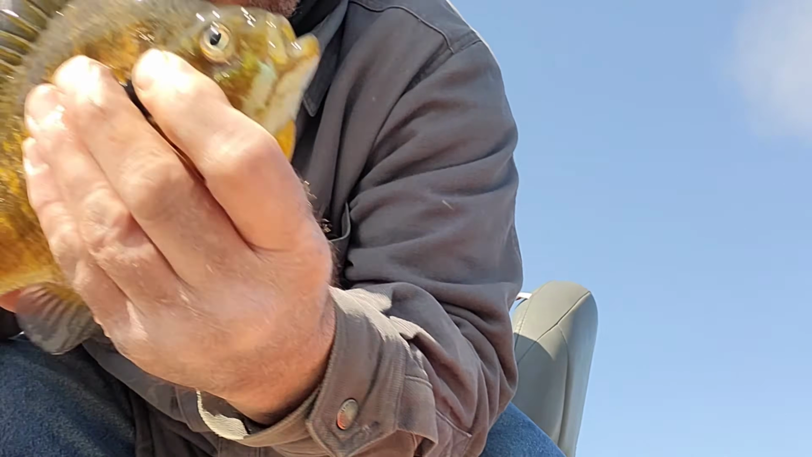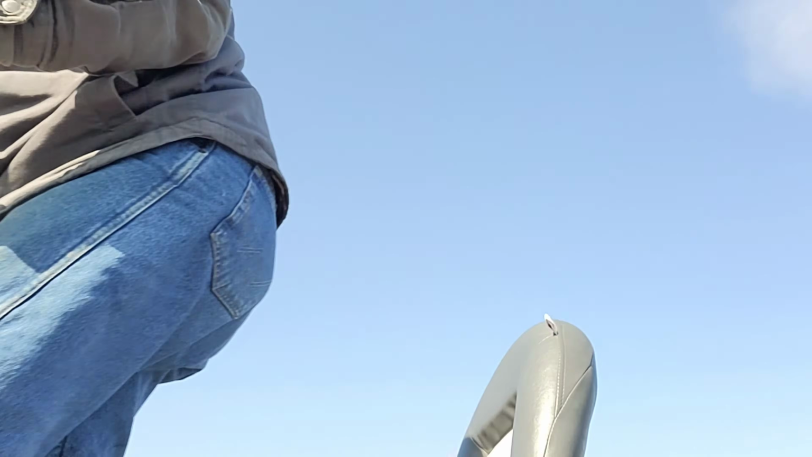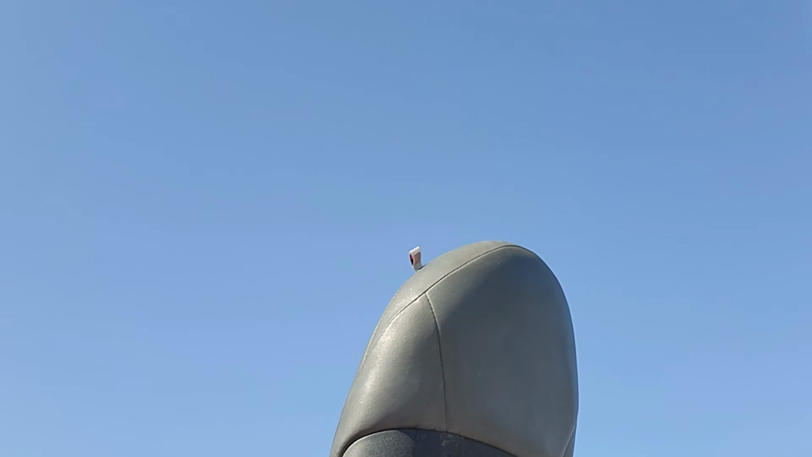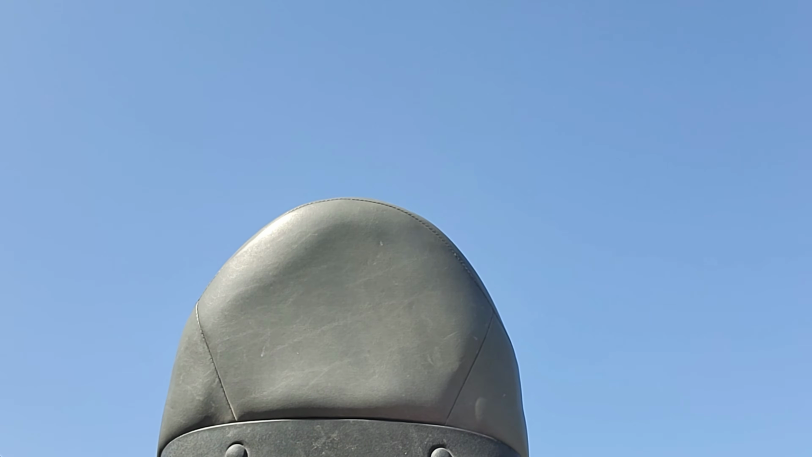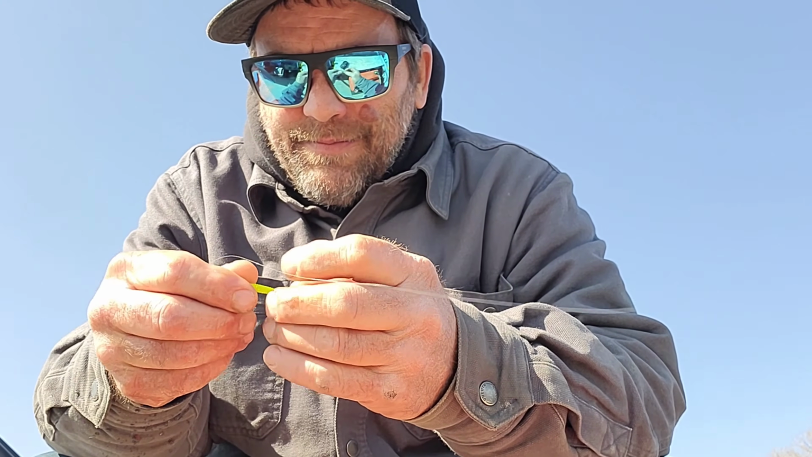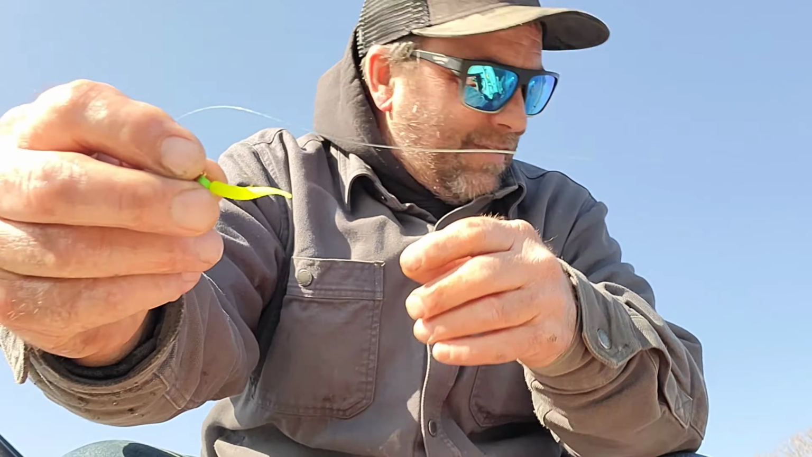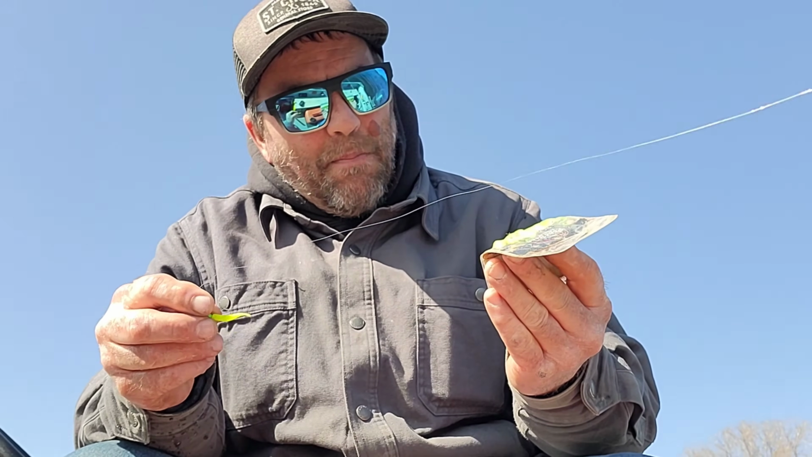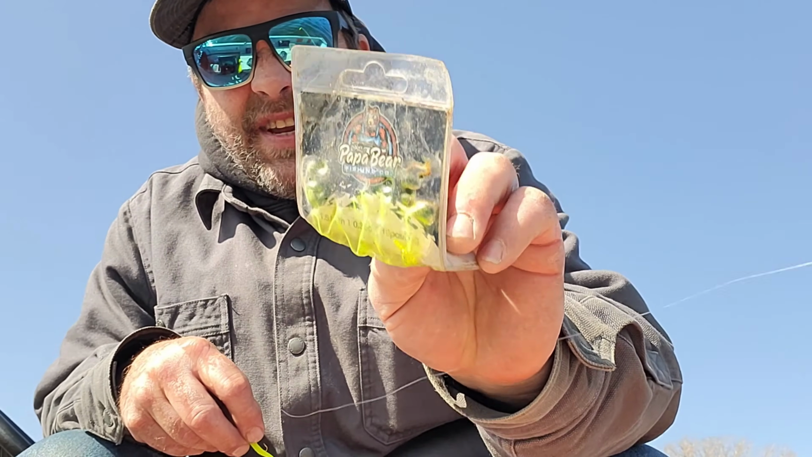Let's measure it. Weighs over 9.5 inches. I like it. First keeper of the year, baby. And for my search bait, I just use this little thing. I don't know what it's called. Papa Bear. Papa Bear fishing.